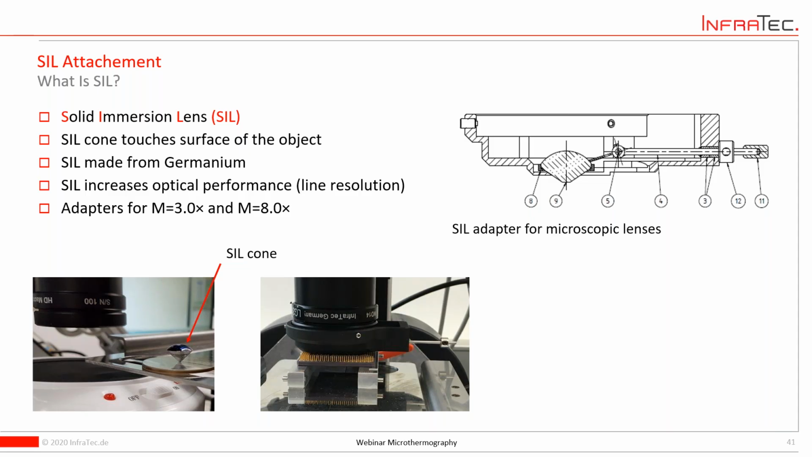Sorry, I'd muted whilst you were answering that question. So the next question I have is, what is required NETD for microthermography? Excuse me, what is required?